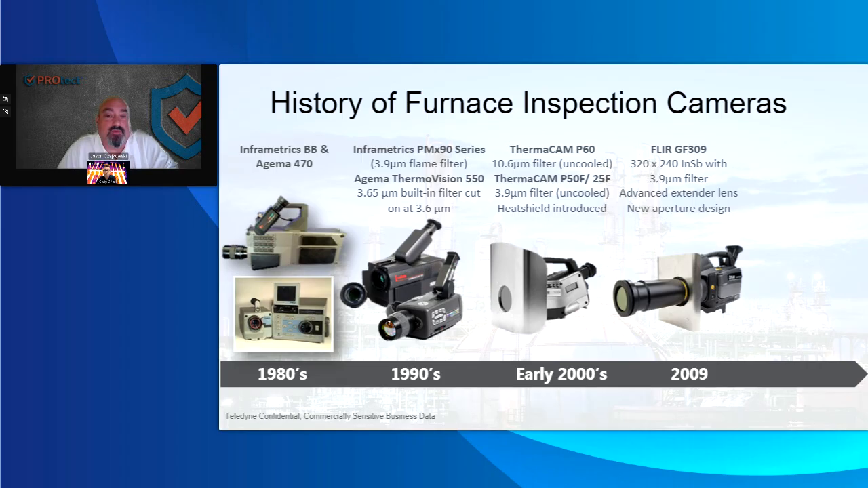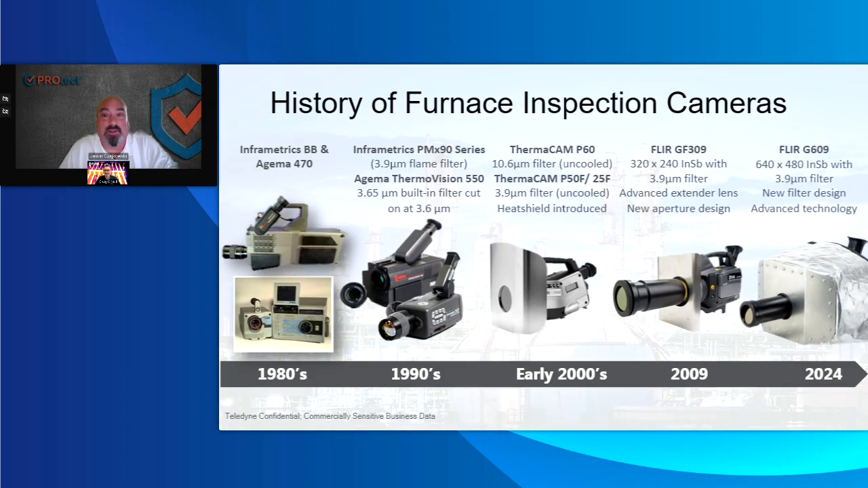Having the lens extender, I know you're not supposed to put the lens inside there, but you're able to articulate and see things you weren't able to see with the PM390 series cameras. It also gave the user a safety shield in front of it, and that was night and day difference. And then the image quality was much better, the absorption of the advanced filters. But the battery life was almost 4 hours on that thing, so that was definitely a plus.